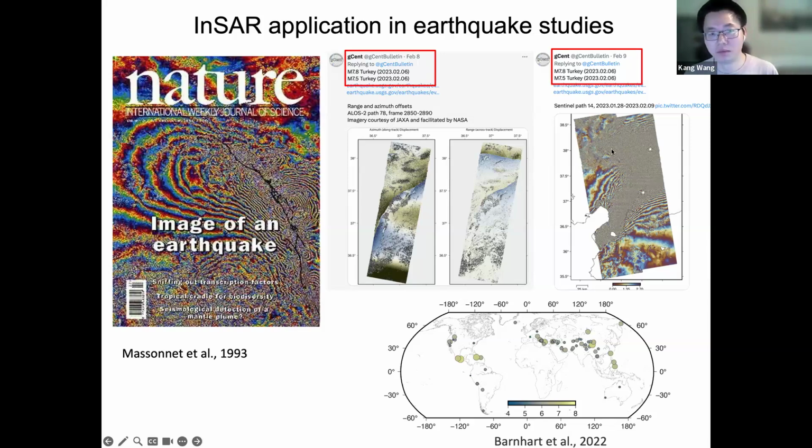It's only hours after the earthquake, or at most a few days. In fact, there is a statistic showing that InSAR, especially Sentinel-1, has been successfully used to map deformation related to earthquakes above magnitude 6 around the globe. This is a slightly outdated map, but you get the idea.